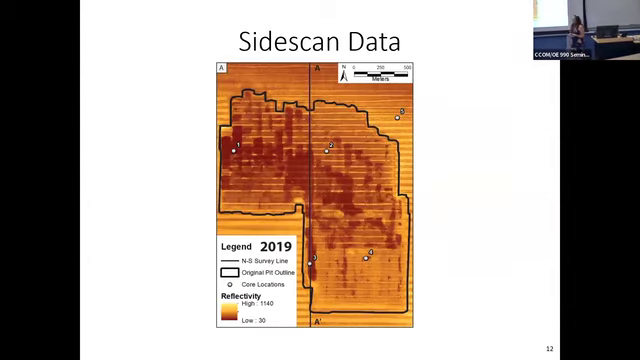All right, so as I showed you earlier, this is the general shape of the dredge pit. That black line is going to show up through all of my images. So every time you see that, that is the shape and the edges of the original dredge pit. Side scan data. We talked about side scan data and how you can use it to get at textural differences of the seafloor, right?